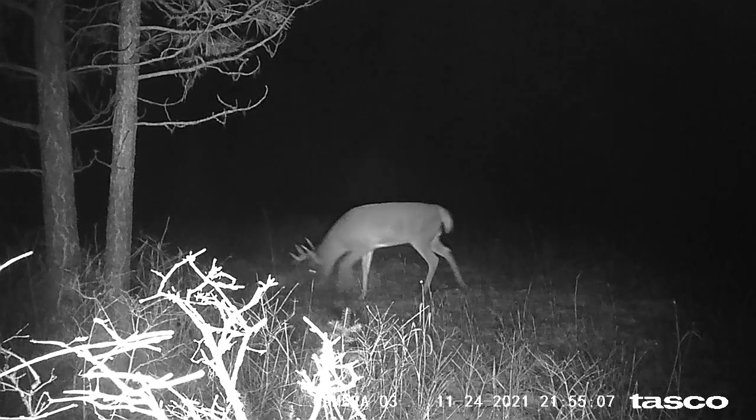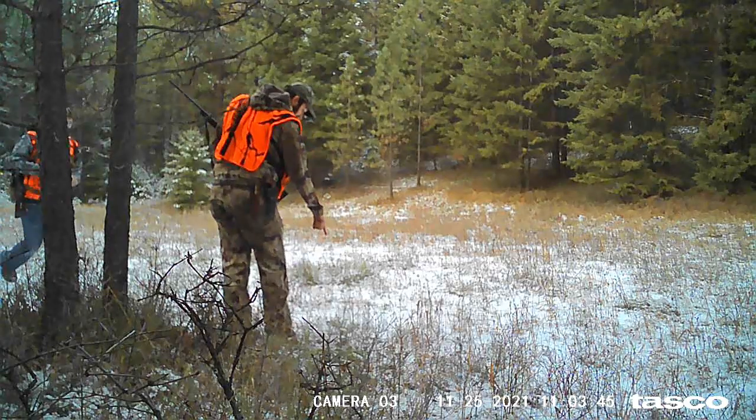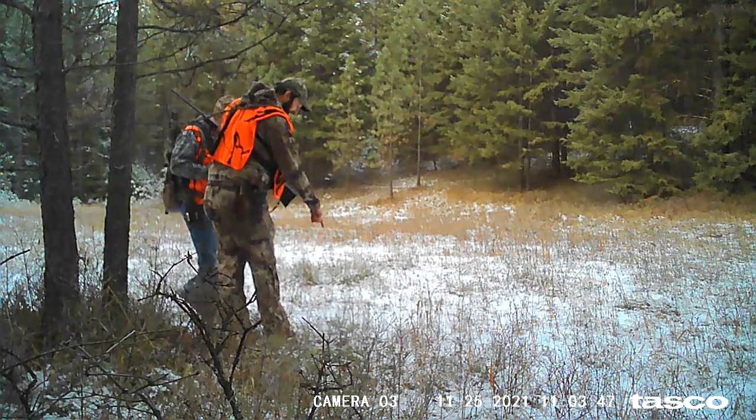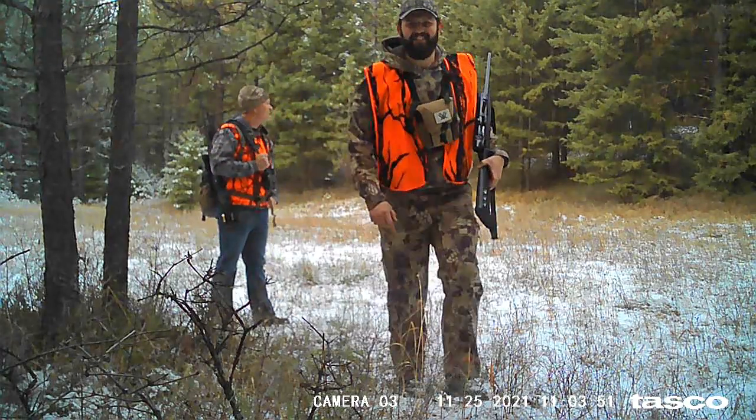Here's an average, I guess, deer, if we can call him that. And that's the last deer on the clip. And this last one is Yuri, my brother-in-law, and myself. I'm pretty excited pointing out the tracks in the snow right in front of the camera.